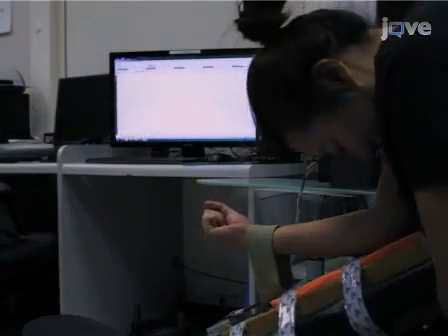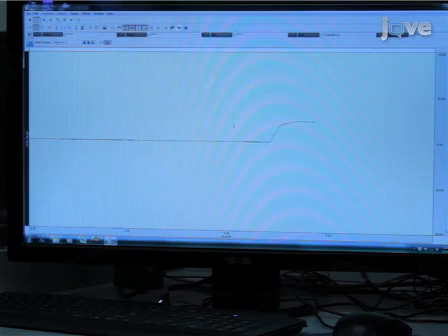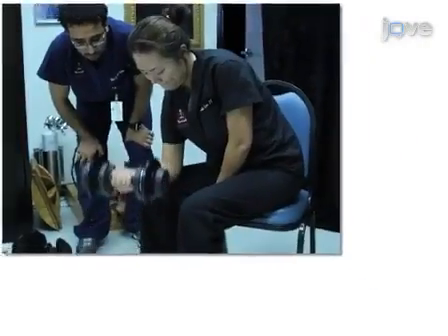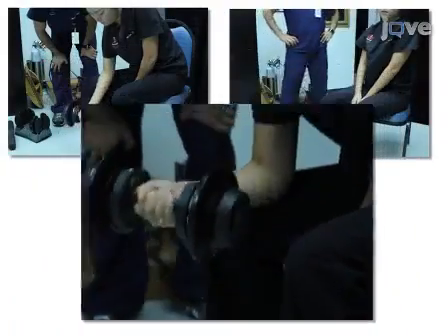Next, muscle strength is measured in the arm that will be exercised. The appropriate weight needed for the exercise is calculated as a percentage from this muscle strength measurement. Then, the subject does 4 sets of 25 repetitions using the calculated weight.